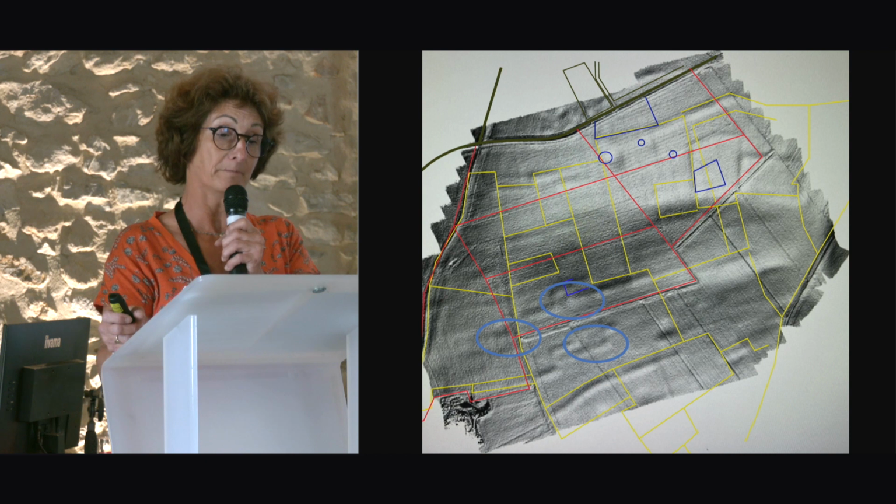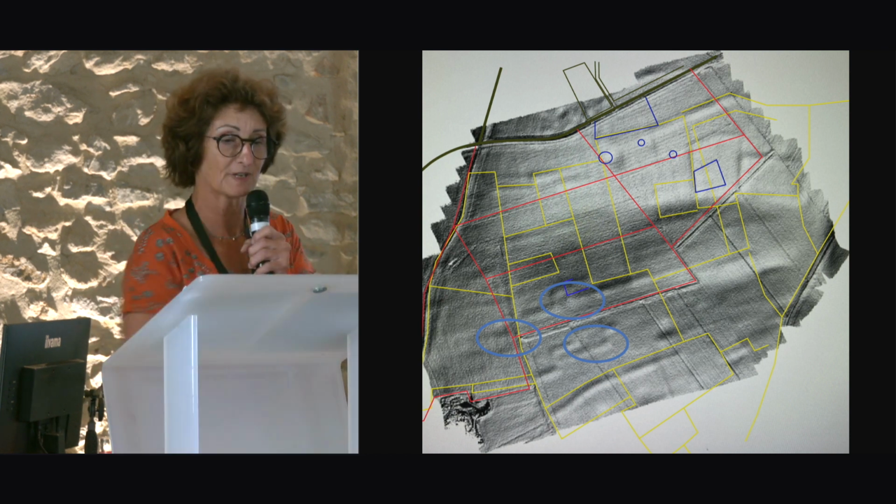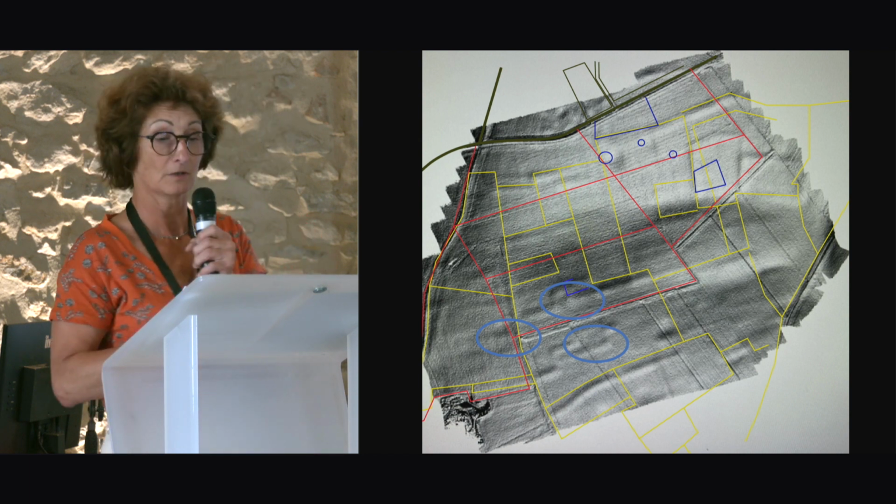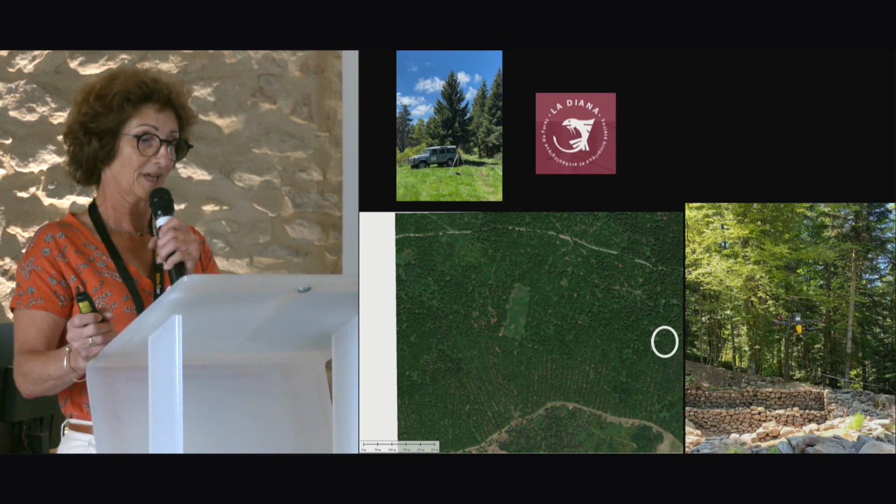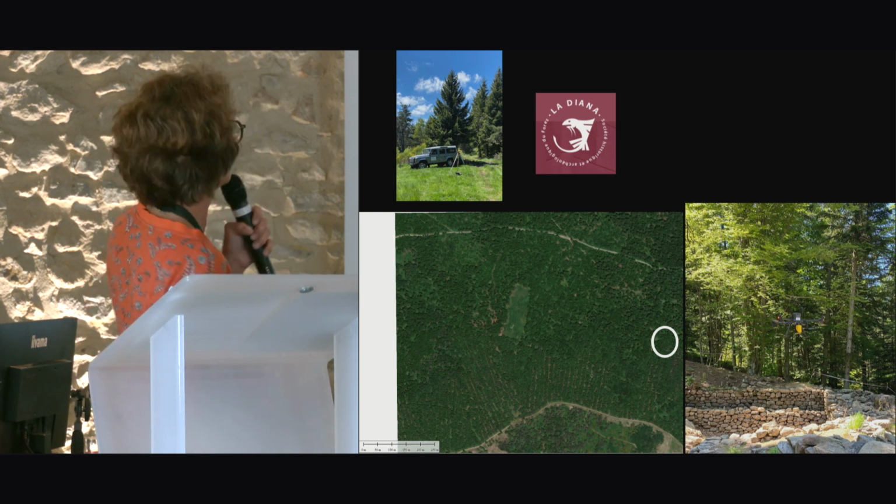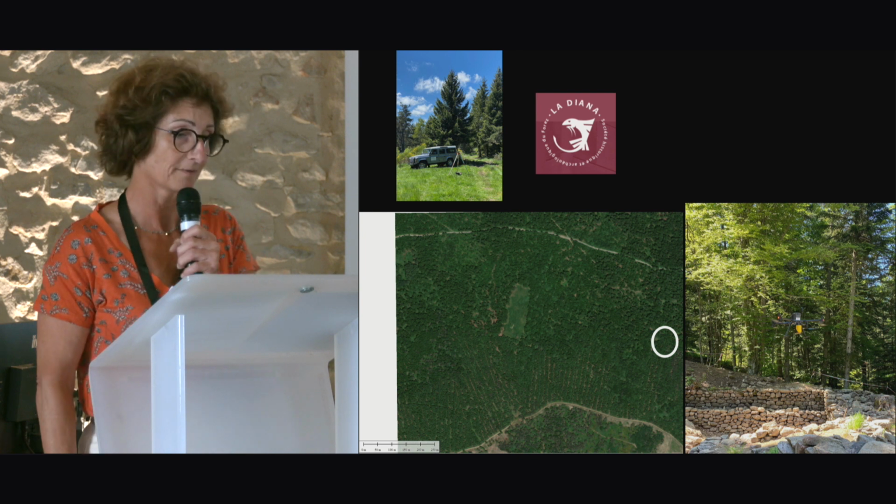The traces seen by plane allow us to calibrate and to locate other equivalent traces nearby which deserve to be observed by radar on the ground, for example, before excavation. There are sometimes much more obvious traces, even in a dense and persistent forest, here at an altitude of 1,002 meters in Haute-Loire.